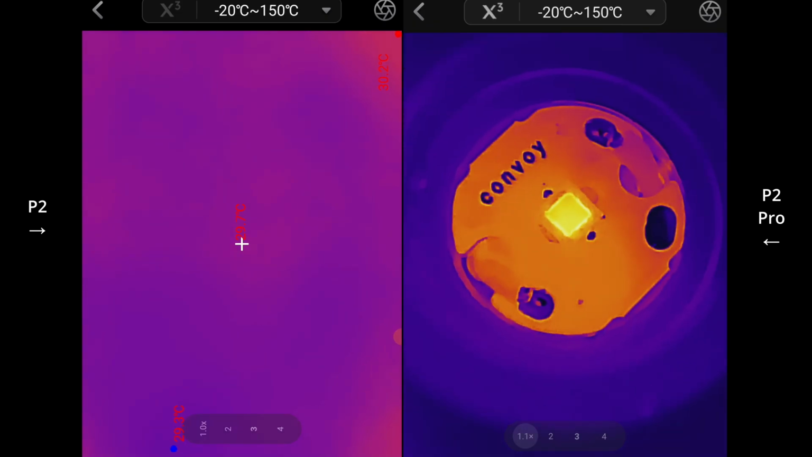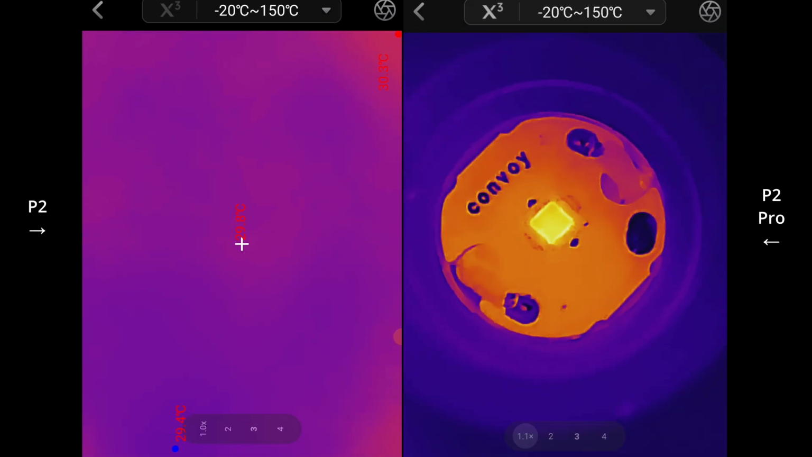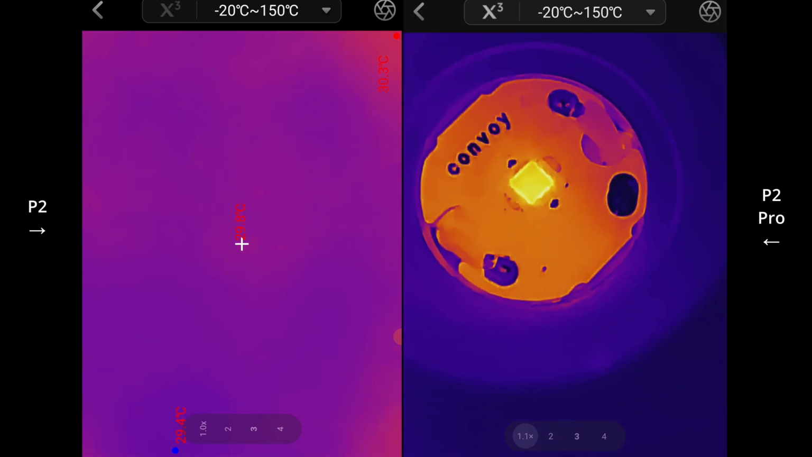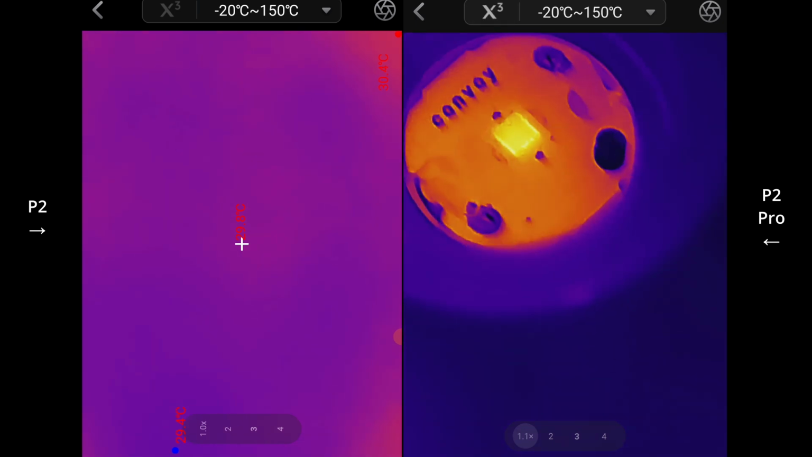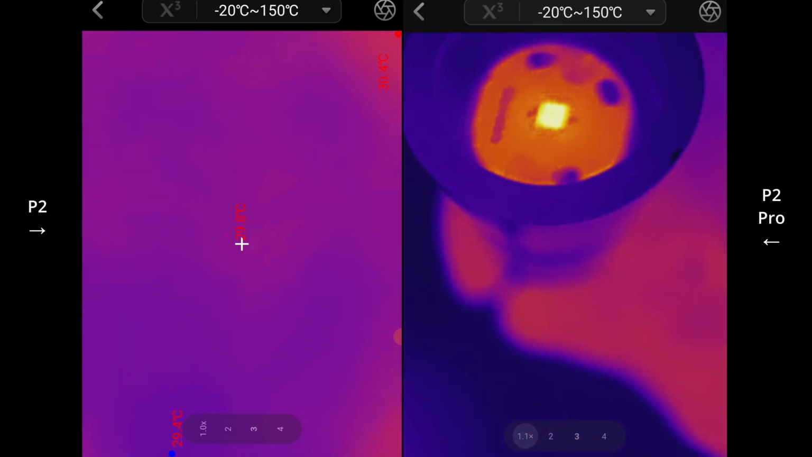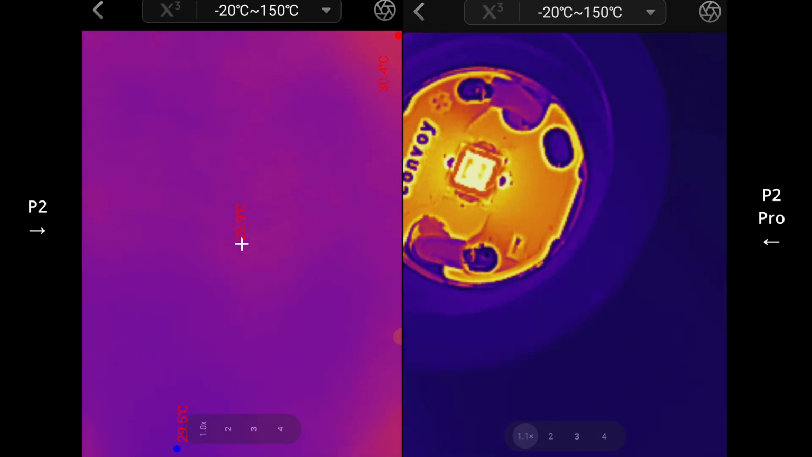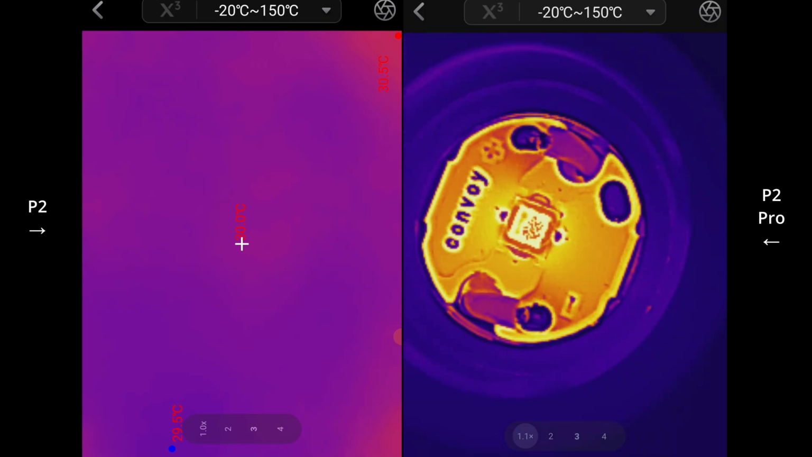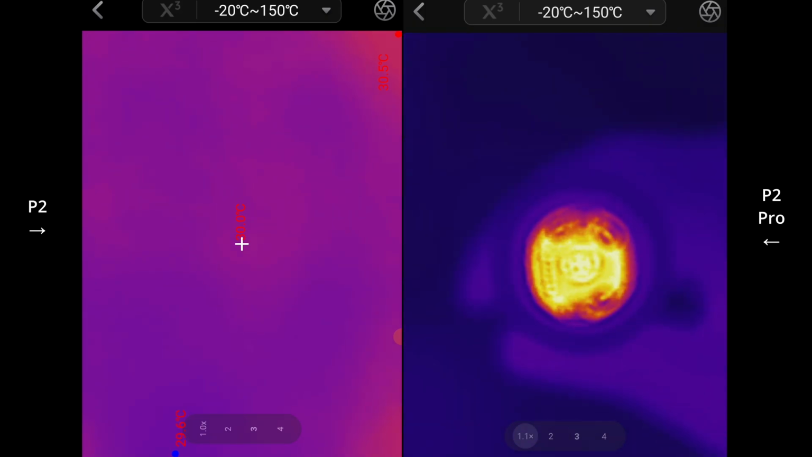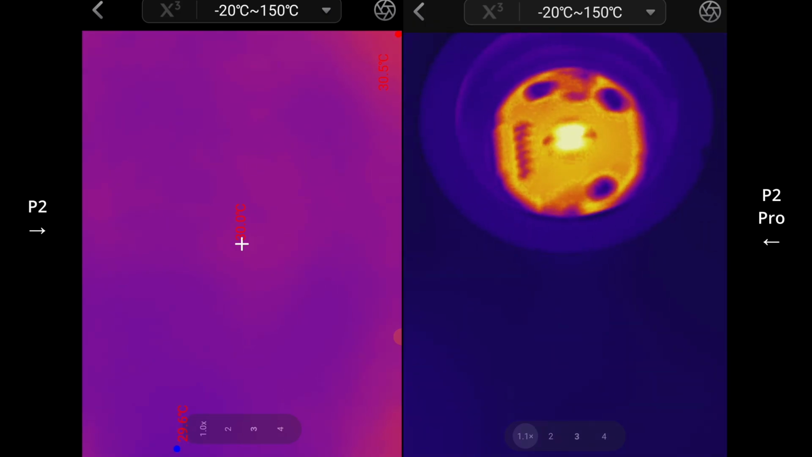Pop on the X3 mode, and the X3 mode just cleans it up a little bit more. But, you know, as you can see, there's some weird artifacts sometimes. Kind of gives it this mosaic-like look. I much prefer it without it. Let's pop this on real high. Try not to blind myself. Ooh, that's probably too much. Let's pop it on that.